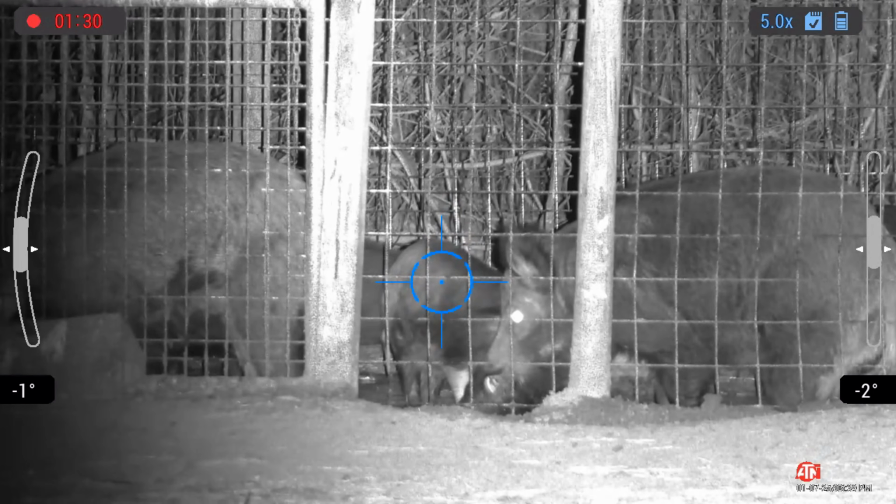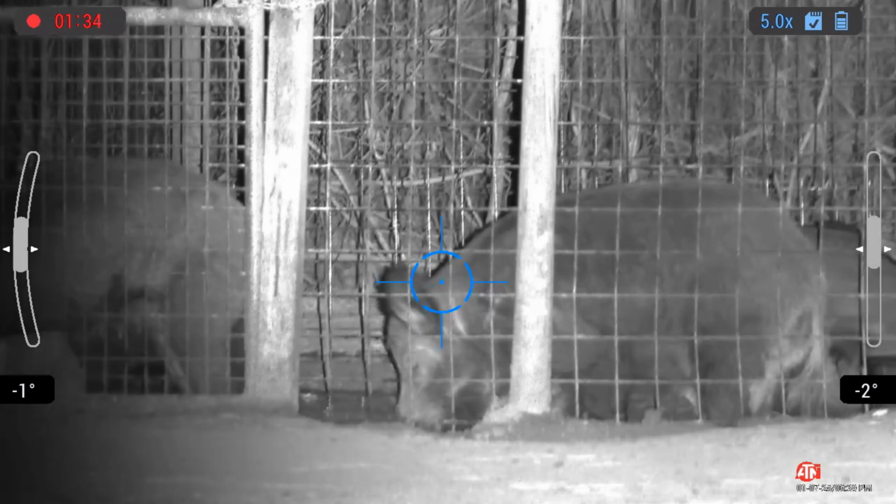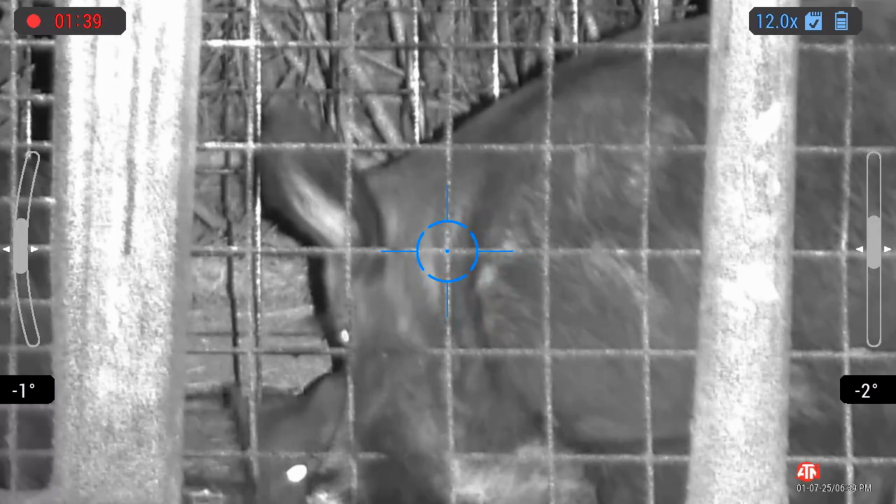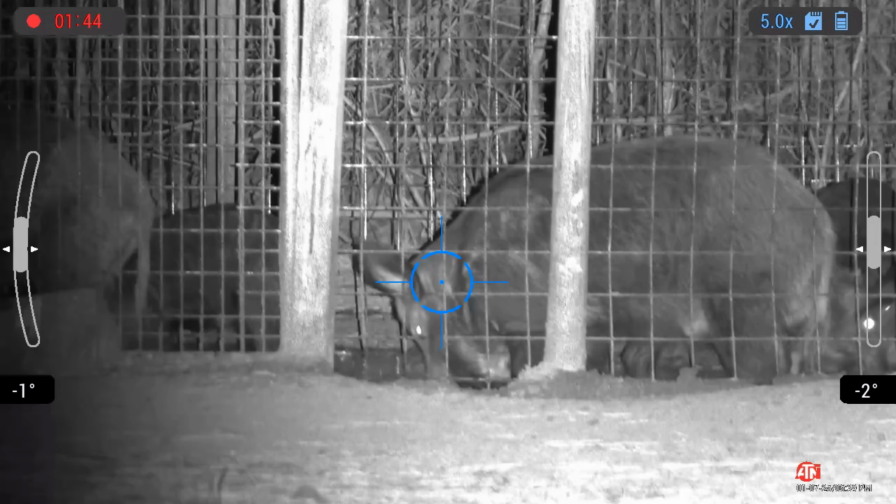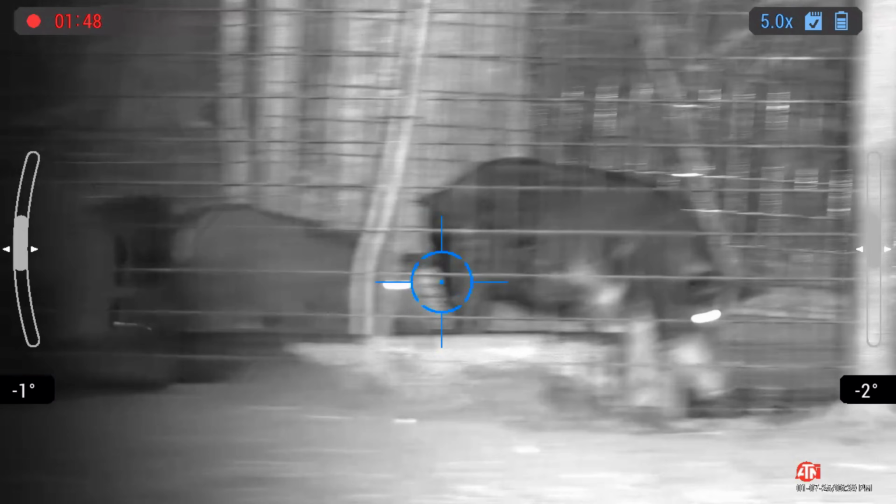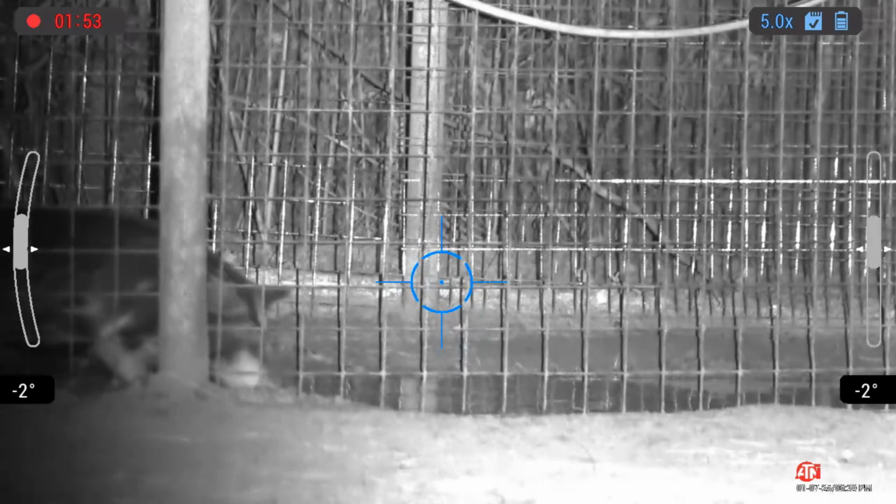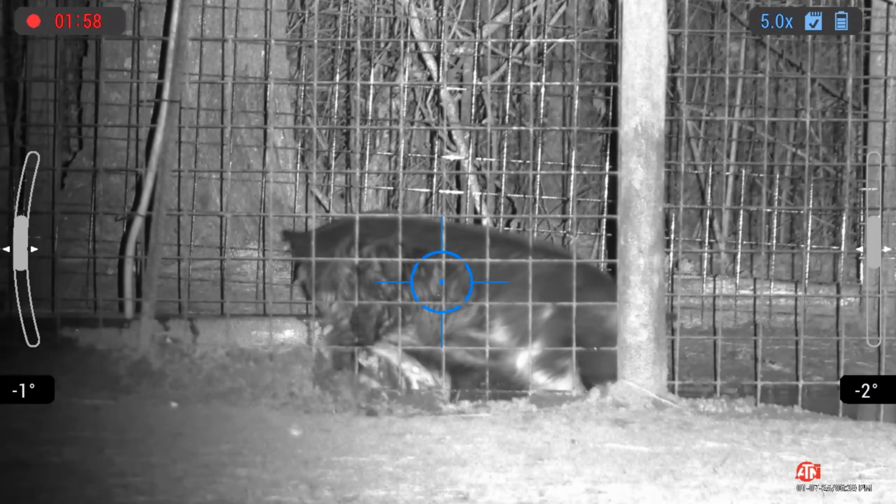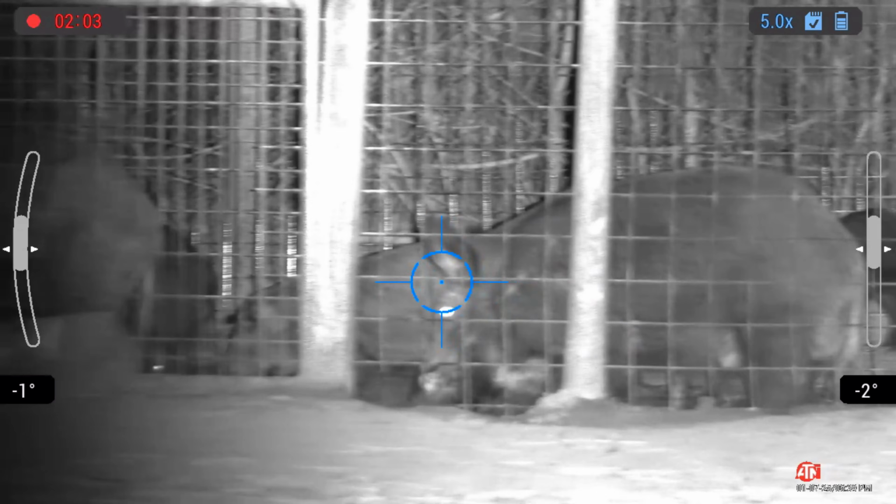All right, so now you have the X-Celsior day-night vision scope at night, looking through with the IR light on it in night mode, and you can see this is very, very clear. At 50 yards, these hogs, I can tell them apart. I can tell the age. I can see their hair. This is actually really impressive for not a thermal. This is a night vision scope. I really like it. All in all, both of them would get the job done. Both of them would result in harvesting one of these hogs. But if I had to pick right now, I think I like the X-Celsior day-night scope.